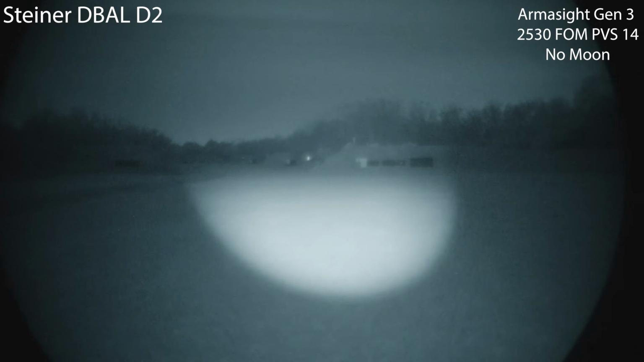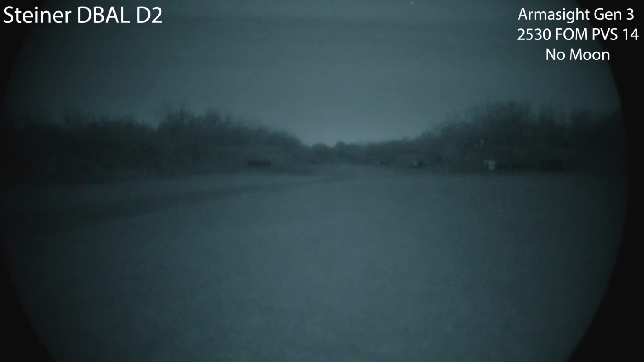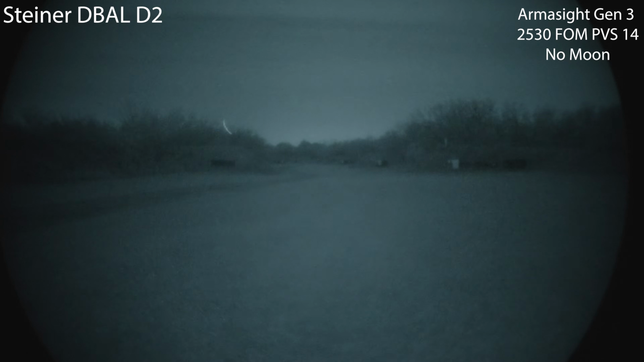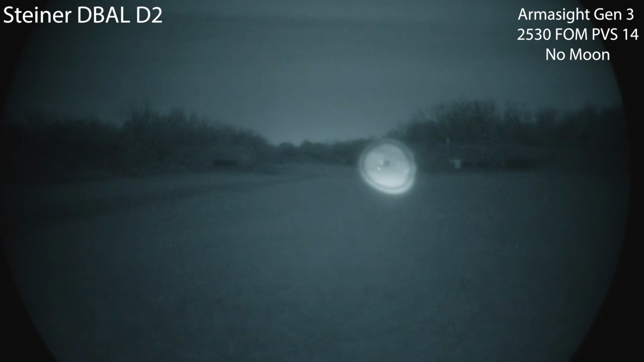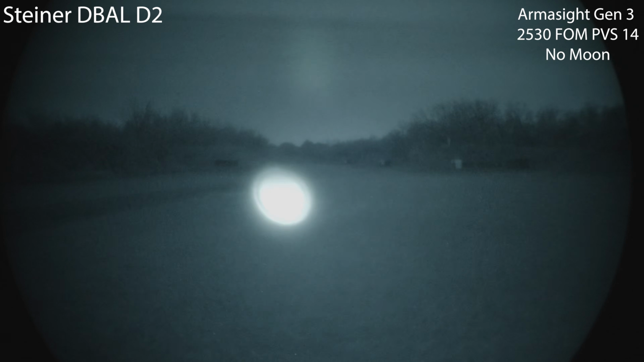Here's 100 yards. Kind of falls off. I'd say falls off between that 100 and 150. Let me narrow the illuminator. I'd say when this is mounted, it's probably not the easiest illuminator to work with in terms of converging it. Pretty stiff. So on low, you can make out that 500 yard target. Definitely the 300 without. And here's with. So not a whole lot.